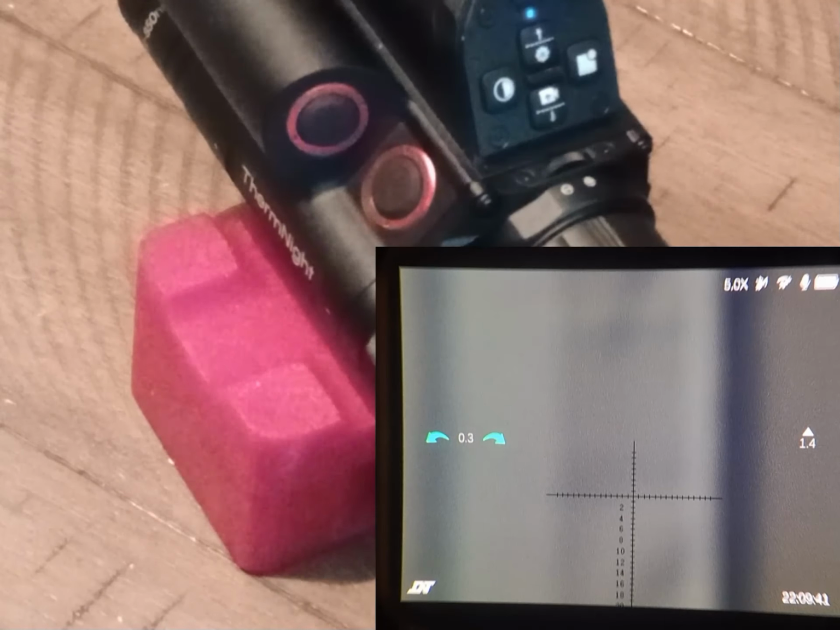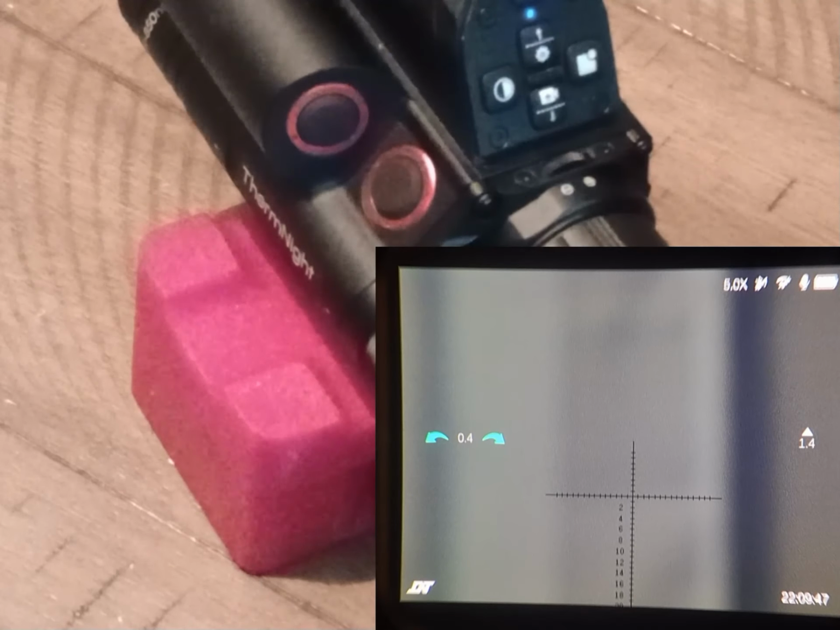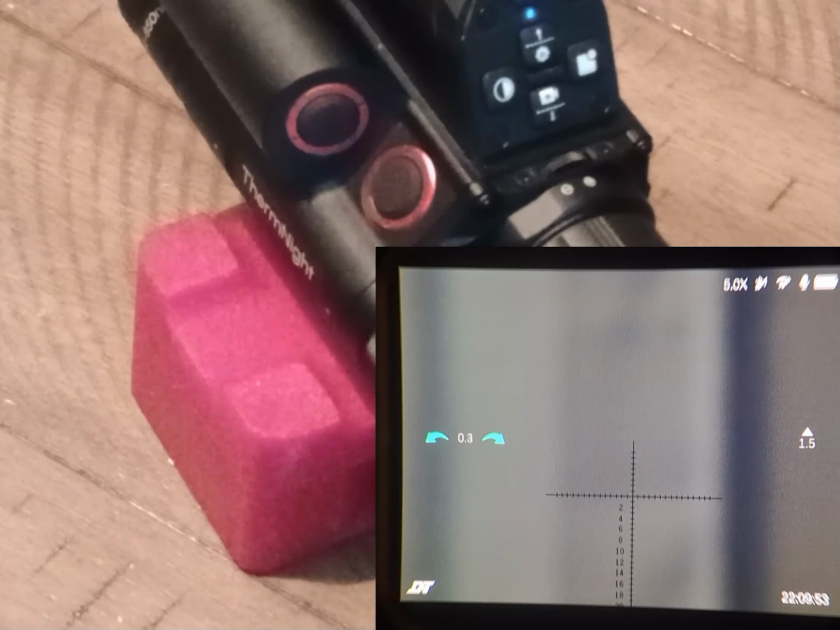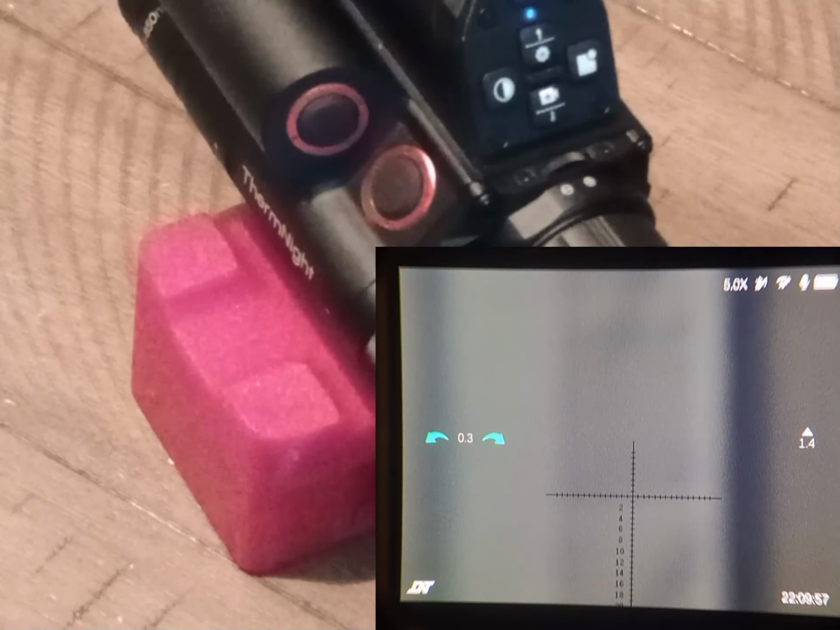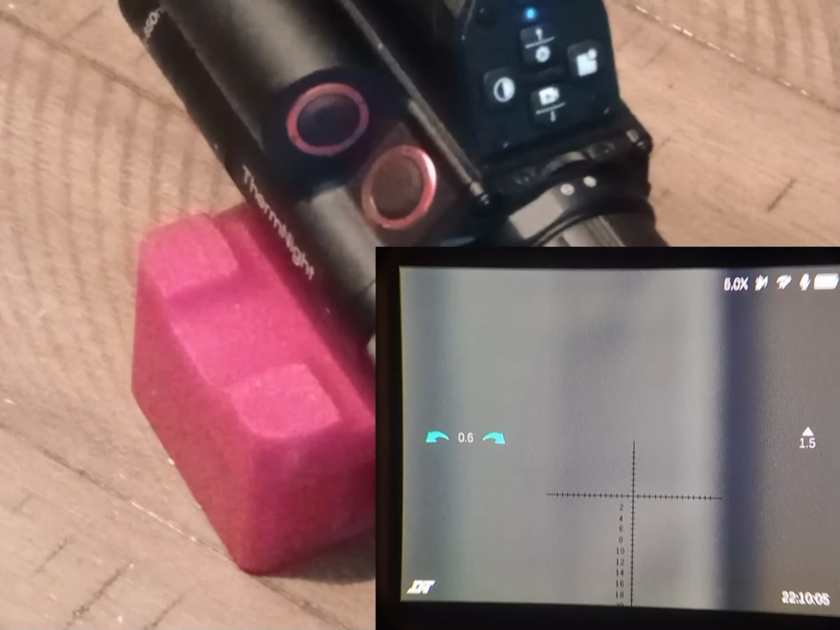The manual, in my opinion, is one of the best manuals I've read. I highly recommend reading this first. I read it and everything, I just didn't set up the scope, time, date, and all that before I took it out because I wanted to make sure that it would just work. There's no point in doing all the settings if it doesn't work out of the box, in my opinion. So anyway, I'm going to go ahead and show you how to do that.